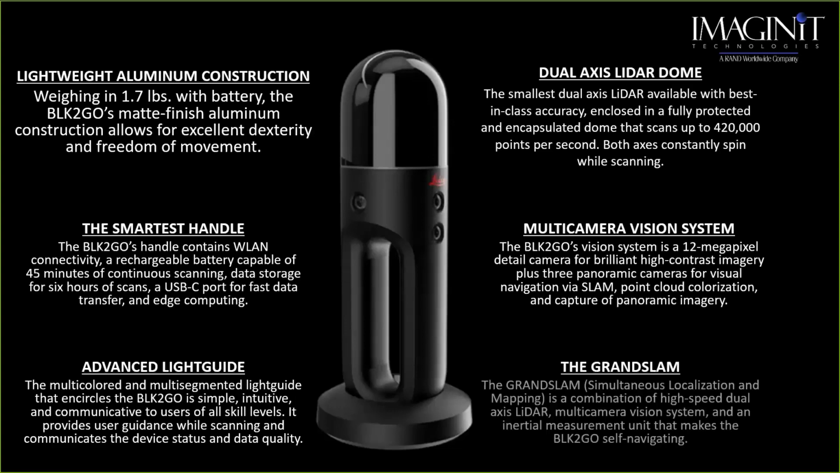The Grand SLAM, again, as I said before, simultaneous localization and mapping, is a combination of high-speed dual-axis lidar and multiple camera systems. In order for us to put all that together, that's allowing us to use the SLAM navigation for the BLK2GO. There's a lot of moving parts in this device, but it so far has just been amazing to work with.